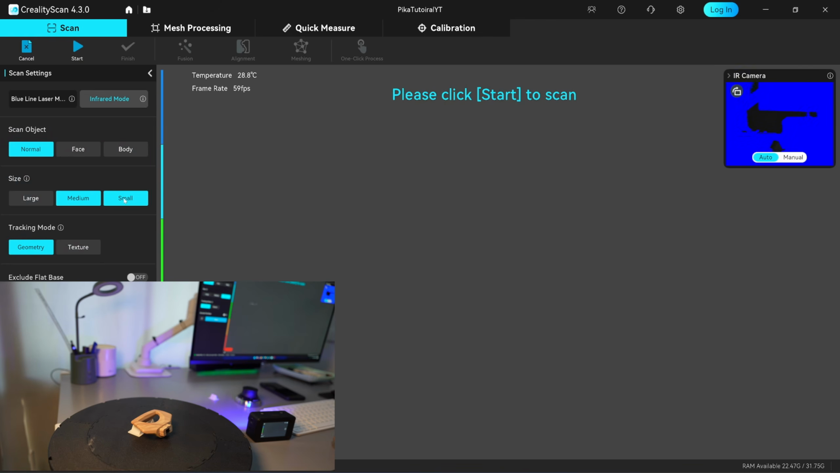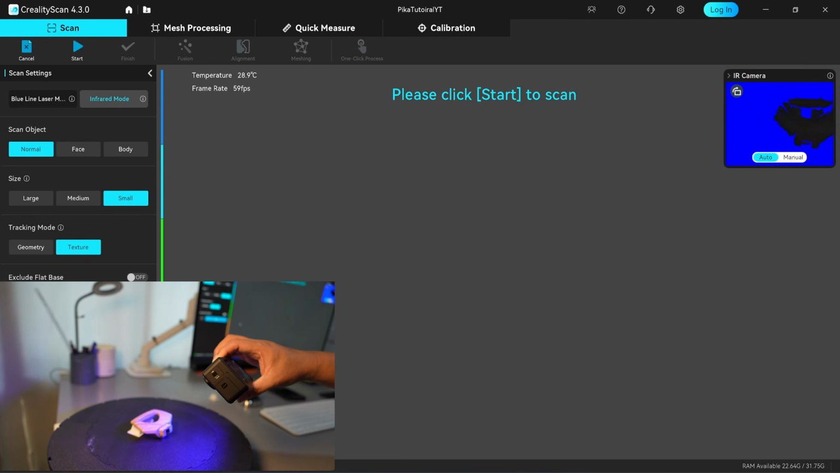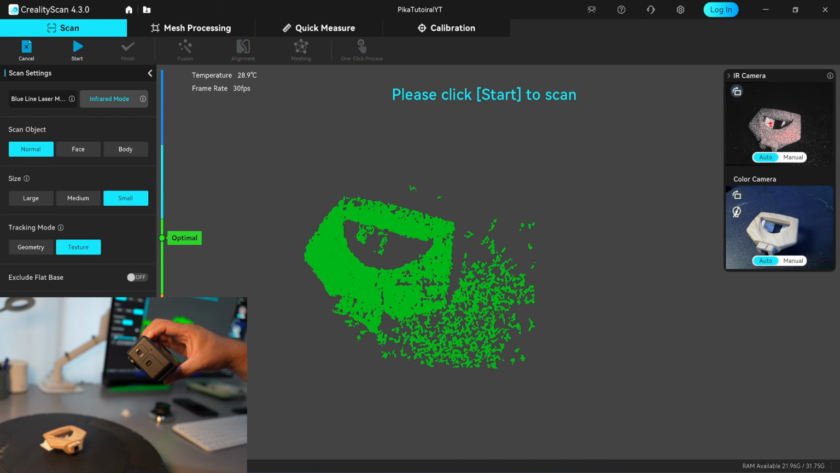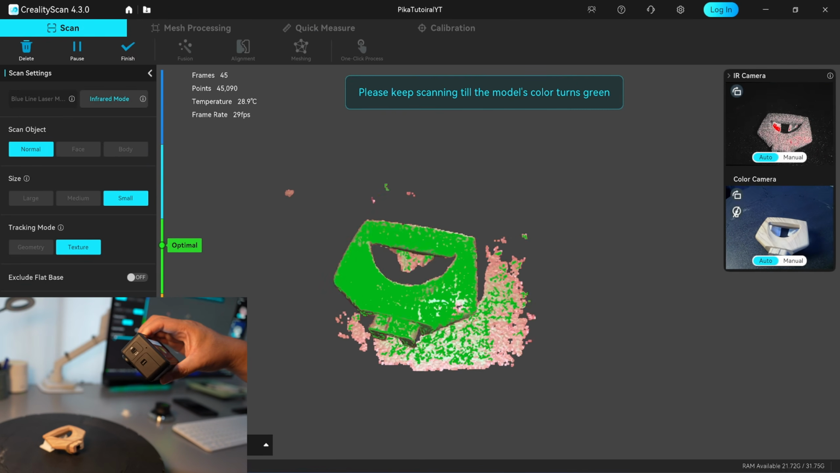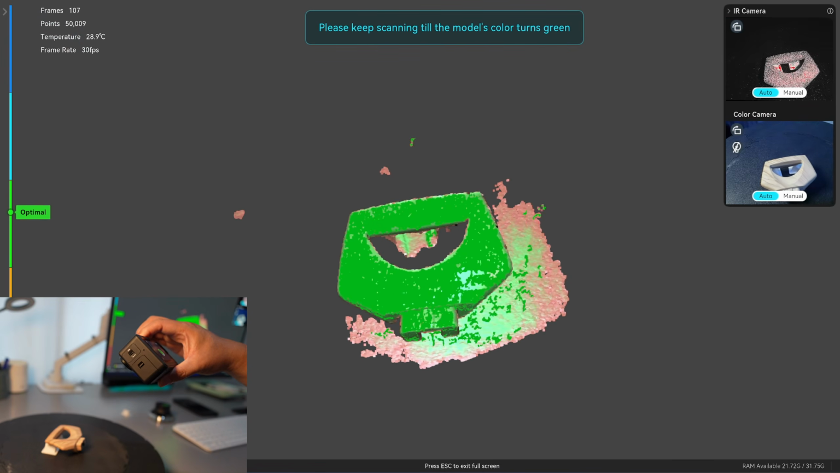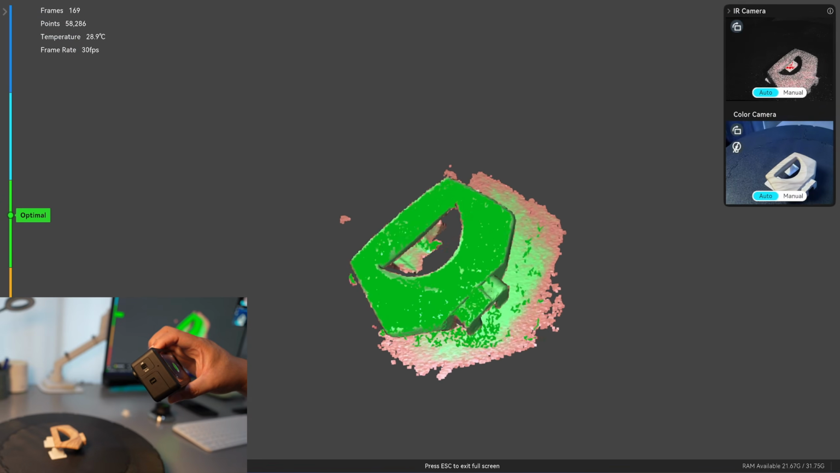Next, let's move on to infrared scanning, which allows objects to be scanned without using markers. I set the scan object to normal, and for the size I will choose small. There is also a sizing guideline available here. For the tracking mode, I will choose texture since it uses the color texture to assist with tracking. Infrared mode doesn't have a resolution setting, and the preview screen will look rougher compared to laser mode.